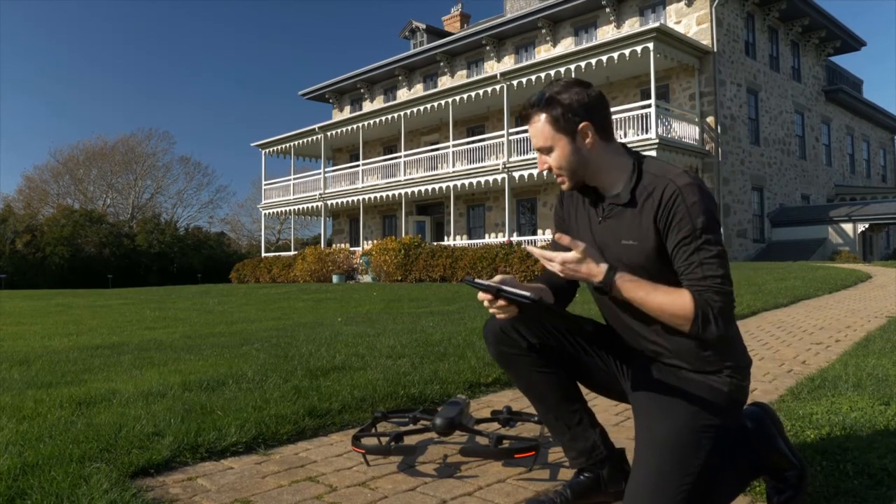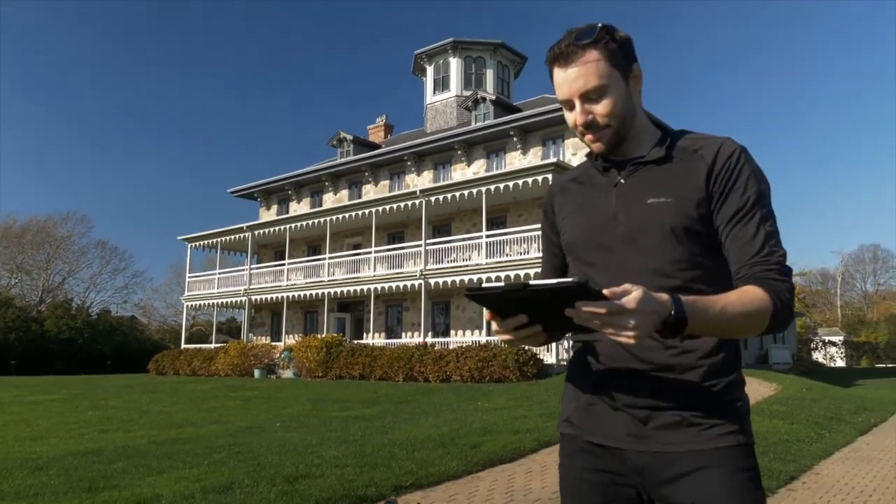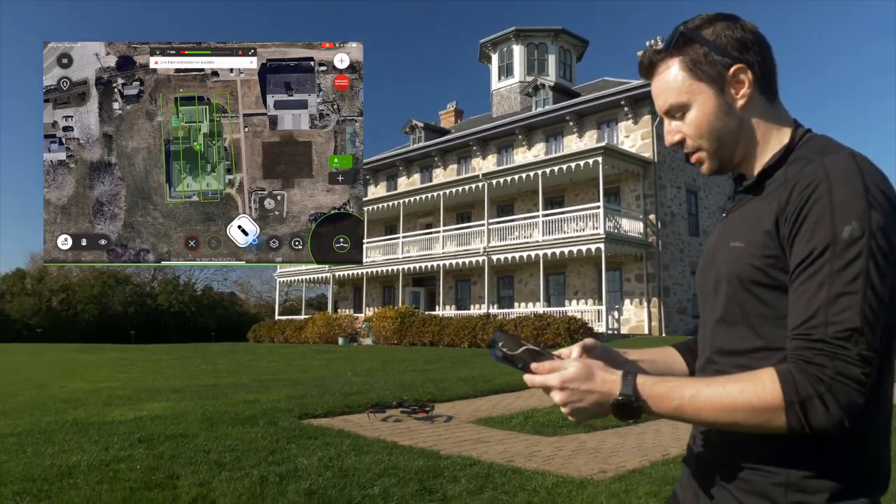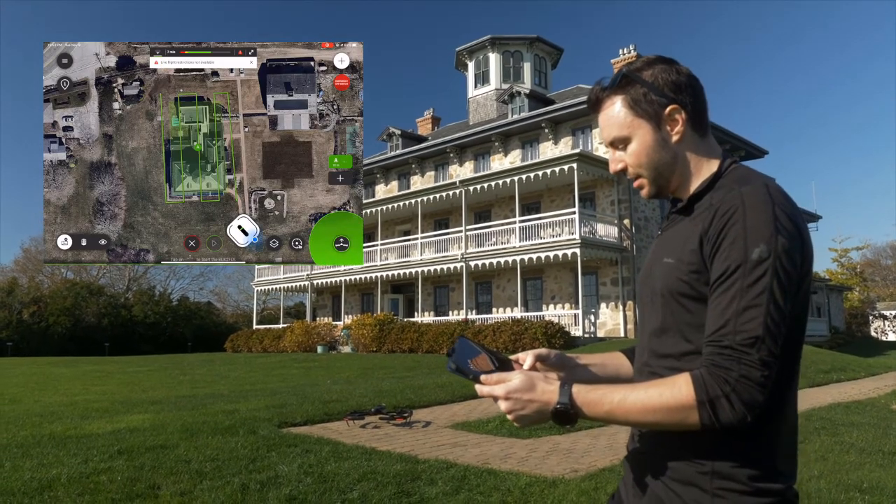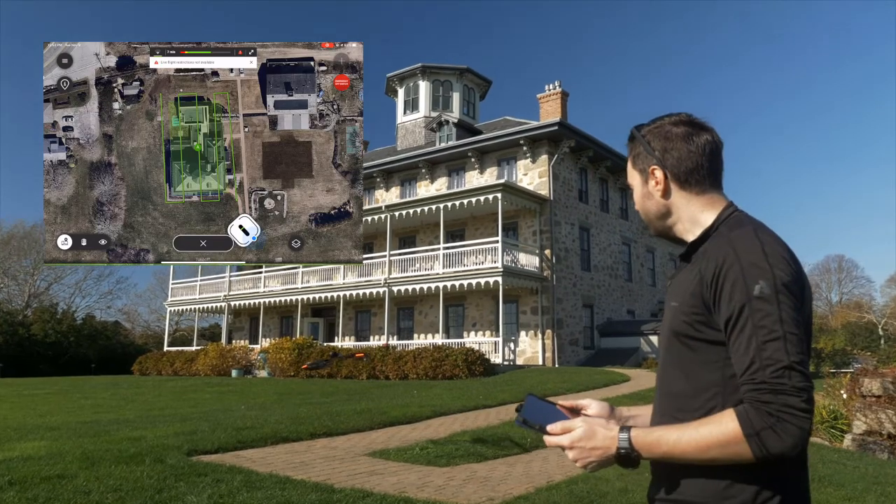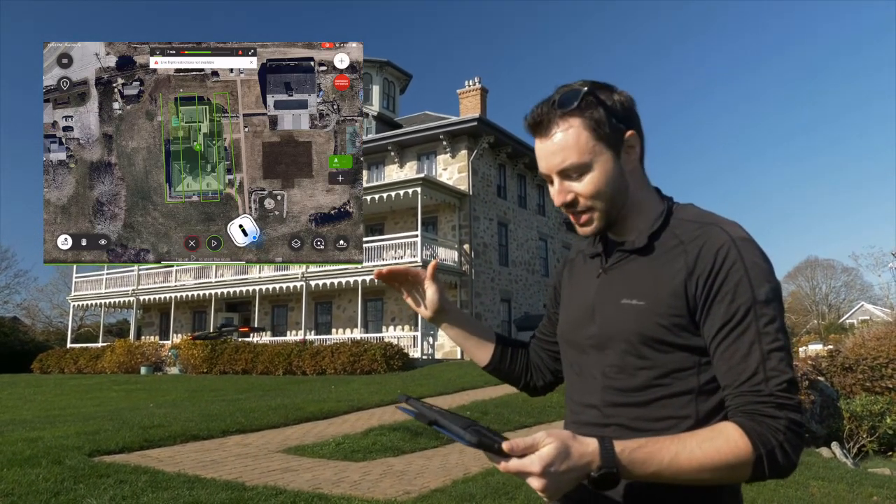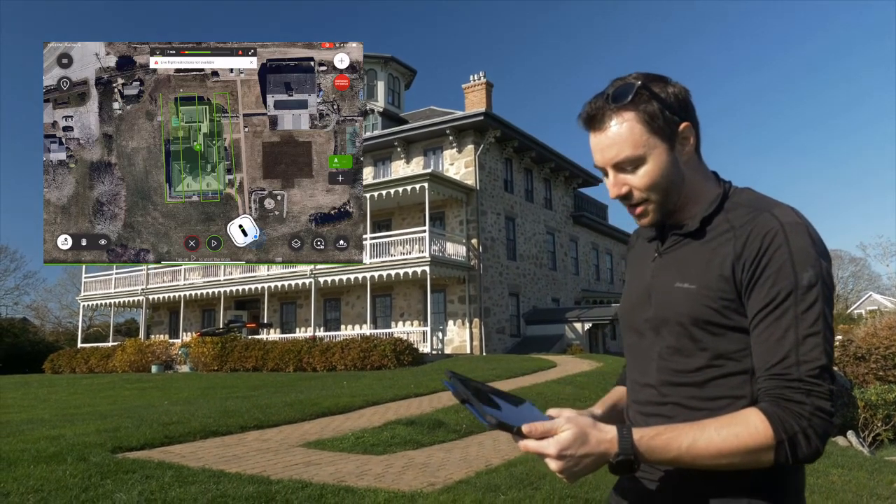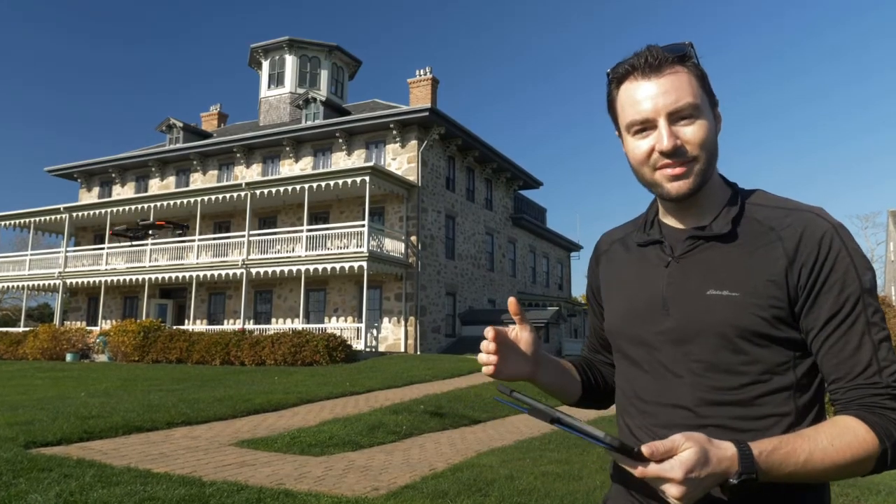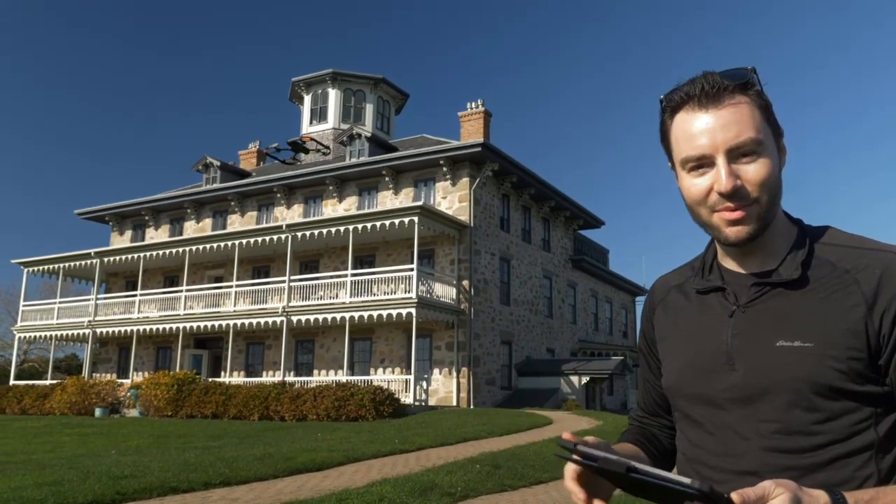Now the next thing I need to do is actually take off. So I'm going to step back a little bit, and the button in the bottom right, I need to press and hold this until the green ring fills up. Now the BLK2FLY is going to lift off the ground and just hover right there. And now all I need to do is press the play button, and it's going to go through and follow that flight path the best it can, avoiding any obstacles it finds along the way.